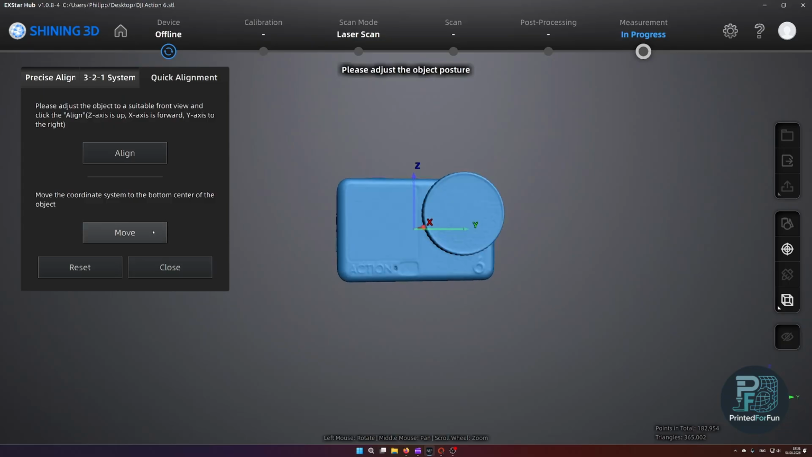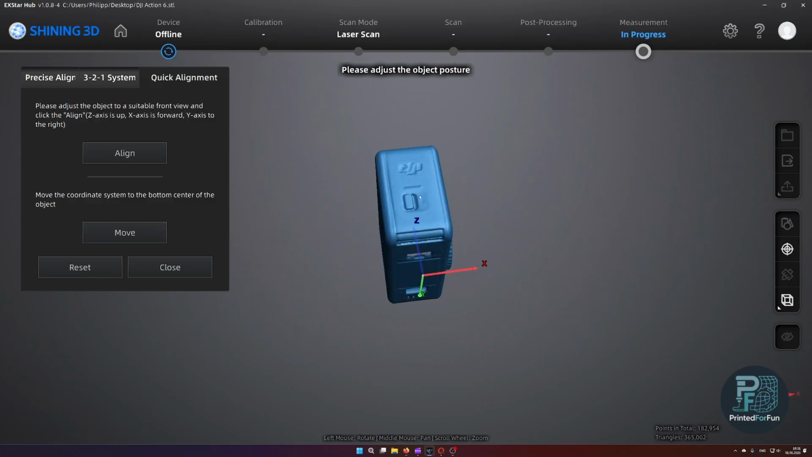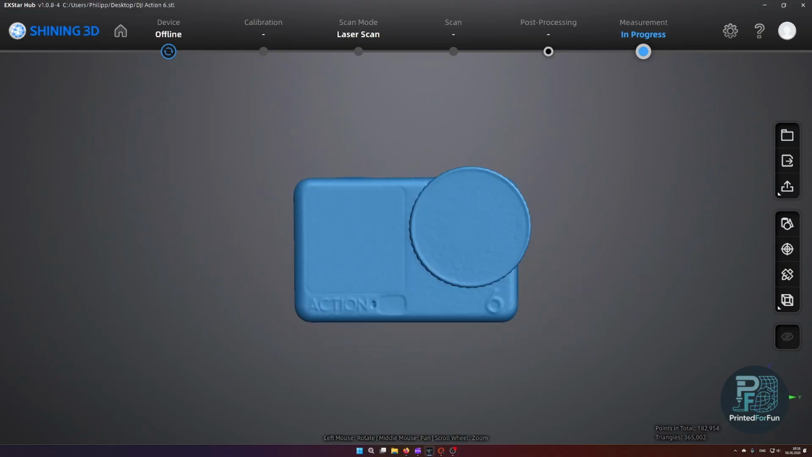And in the next step, I also can move the coordinate system to the bottom of the model. This is quite nice if you want to render the scan where it will be placed on a virtual floor, and you have different lights, and there most of the time the origin is on the bottom of the part. So now we have a rough alignment.